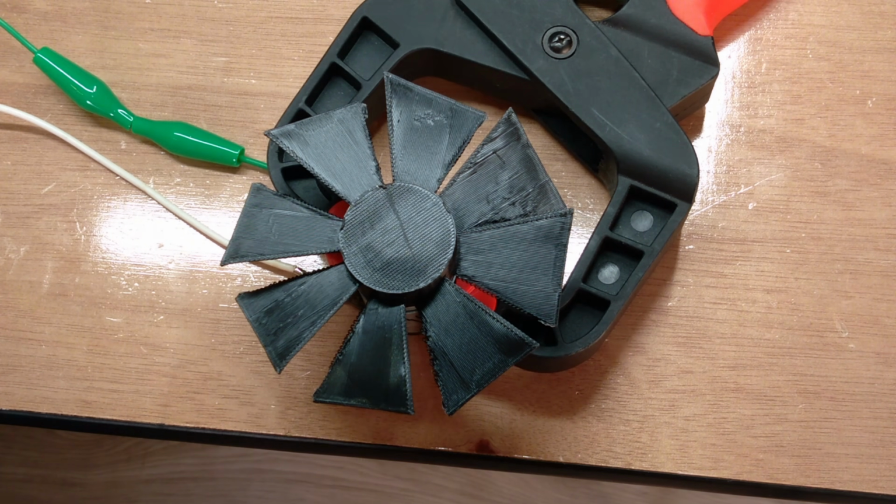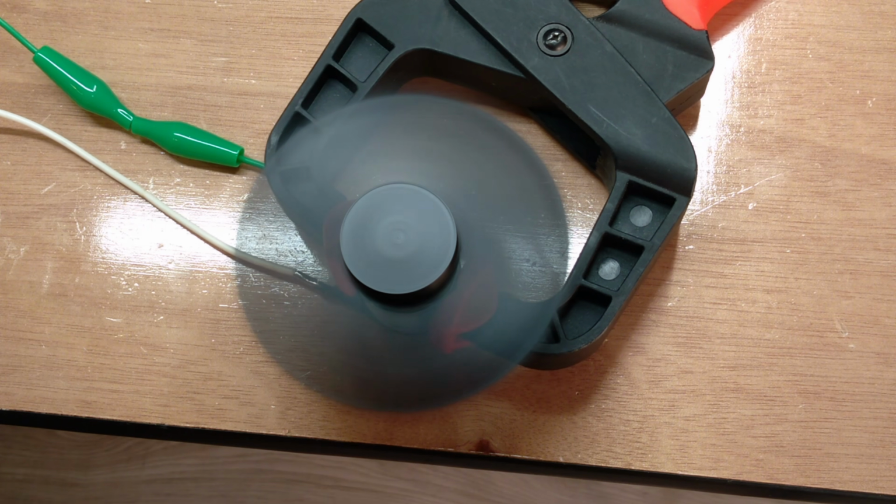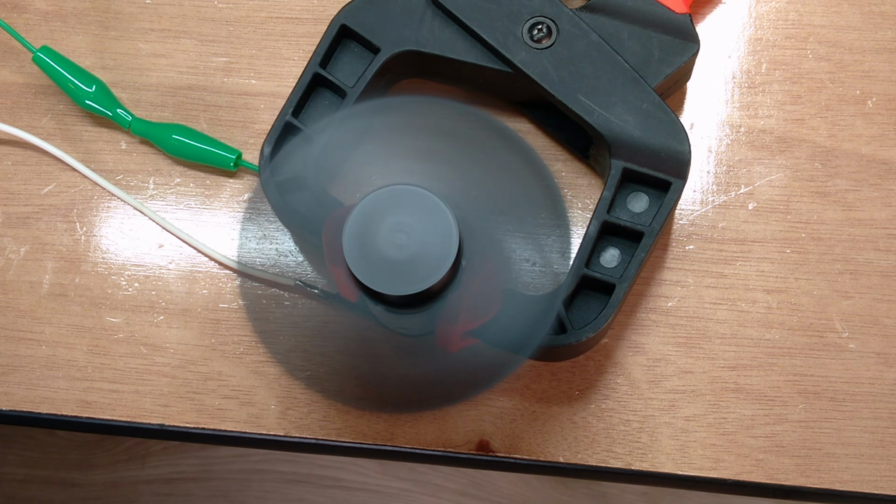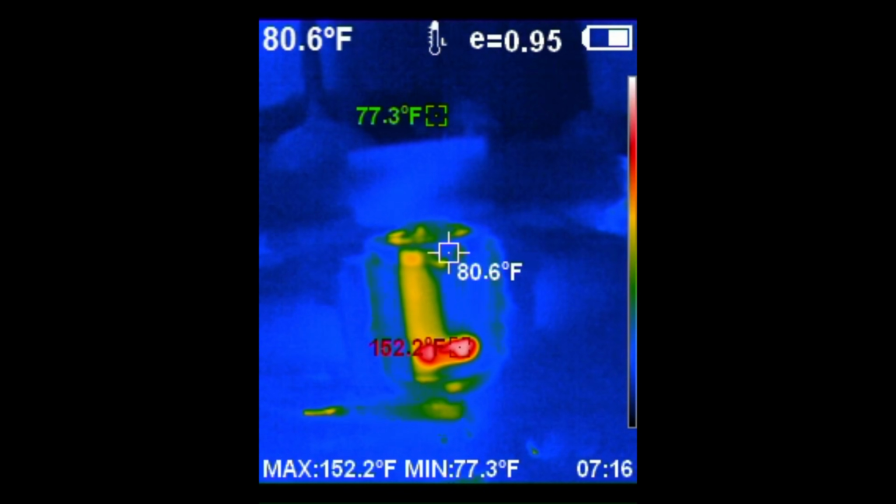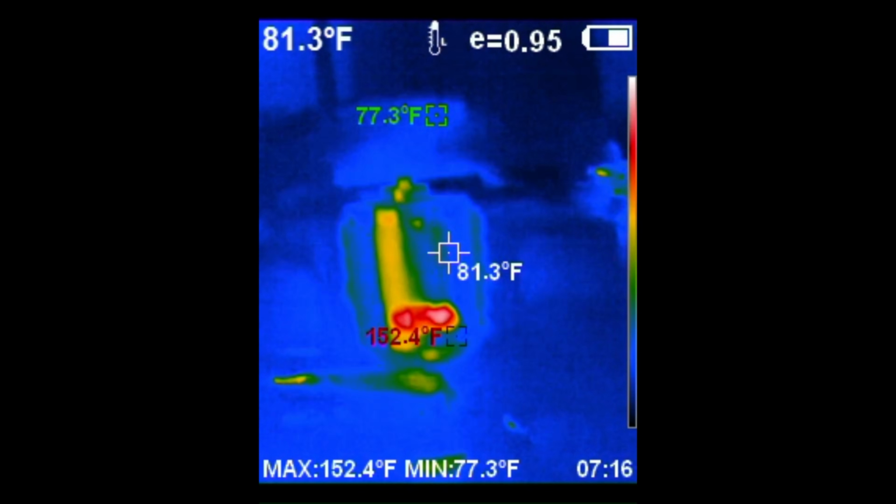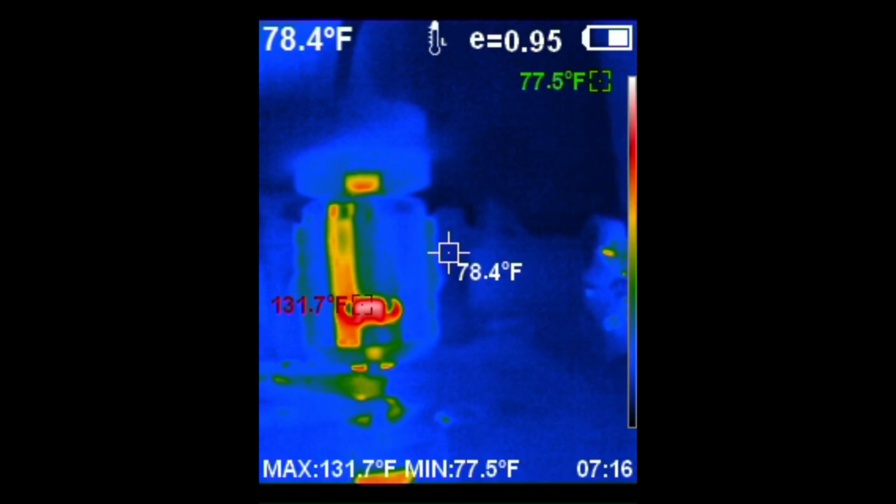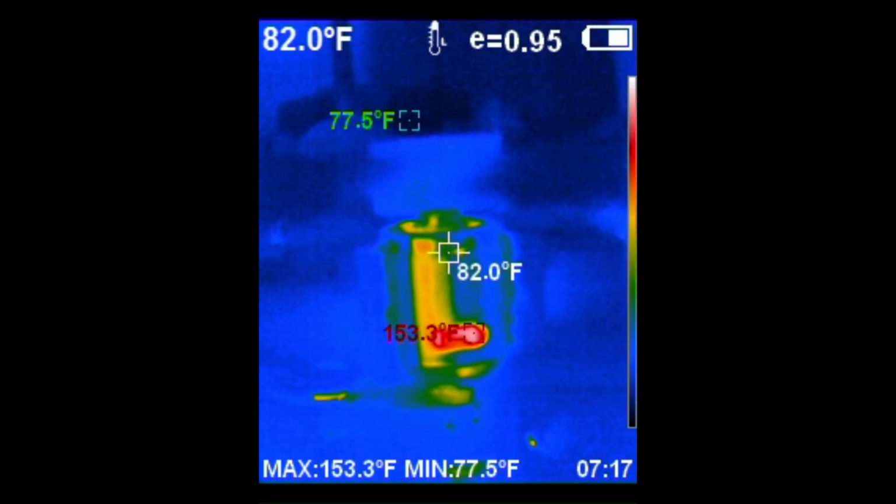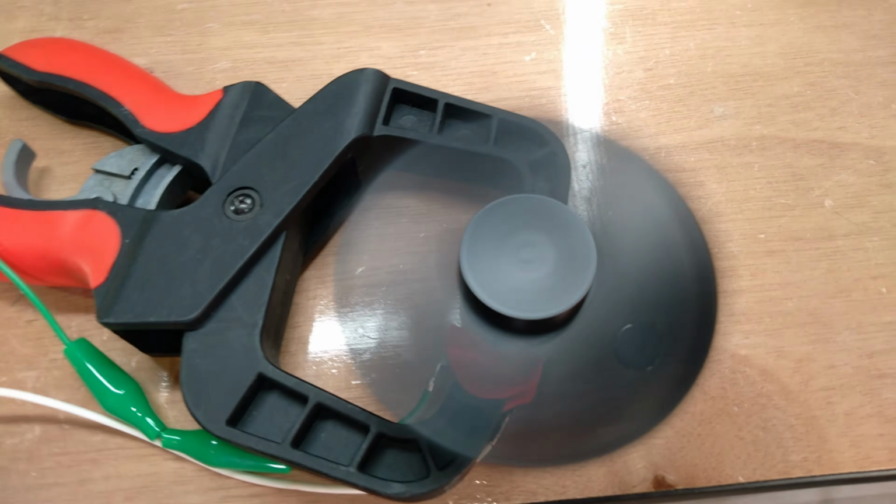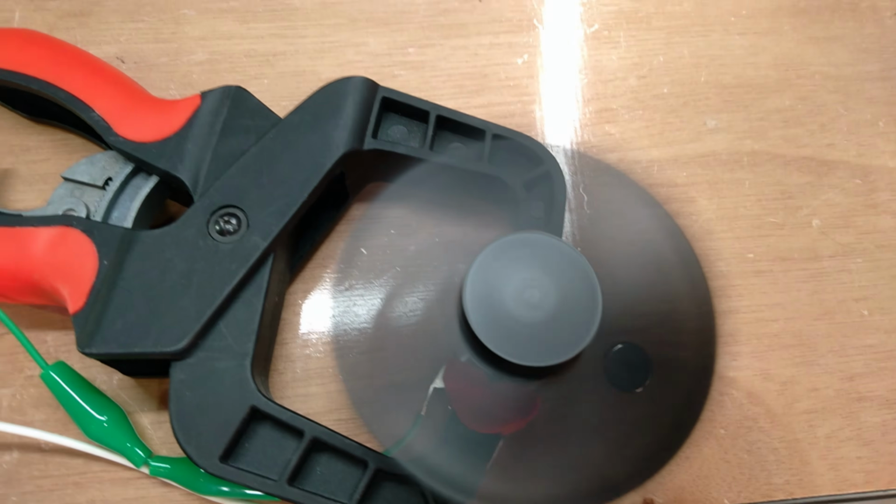Time for the large axial. Now we're starting to get pretty high temperatures on the inside of the motor. Brushes at over 150 degrees Fahrenheit. Not dangerously high temperatures for the motor, but definitely enough to tell that there's load. Brushes got to over 150 degrees Fahrenheit.